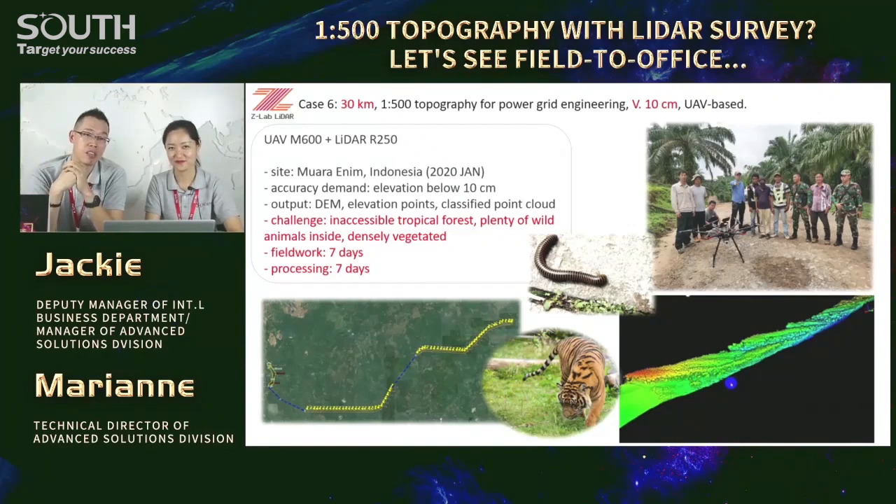First one, why not use UAS photogrammetry for this survey job? You know, the client demands 10 centimeters in elevation for this survey job, right? It's hard to guarantee in the way of drone mapping. You know, the survey zone is elevated, vegetated, right?